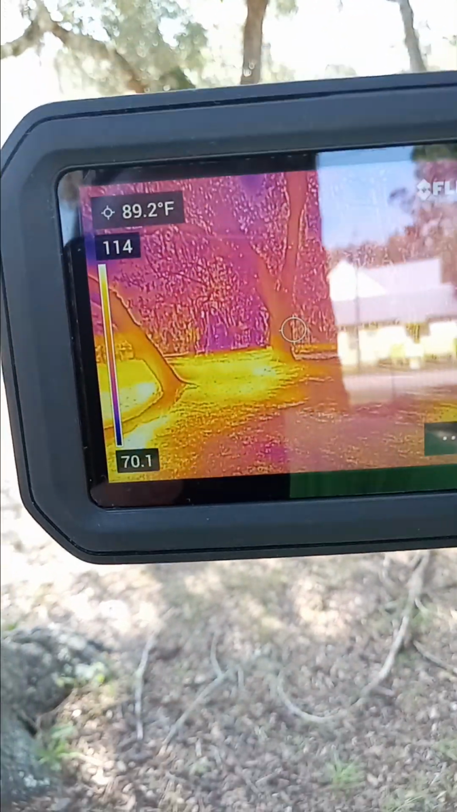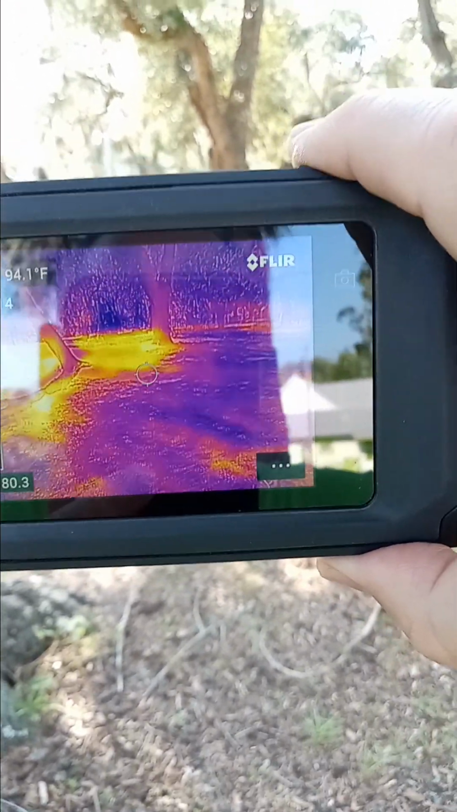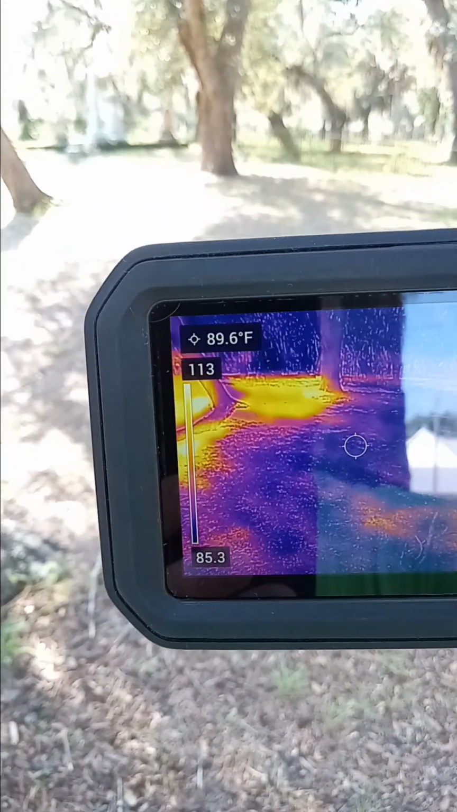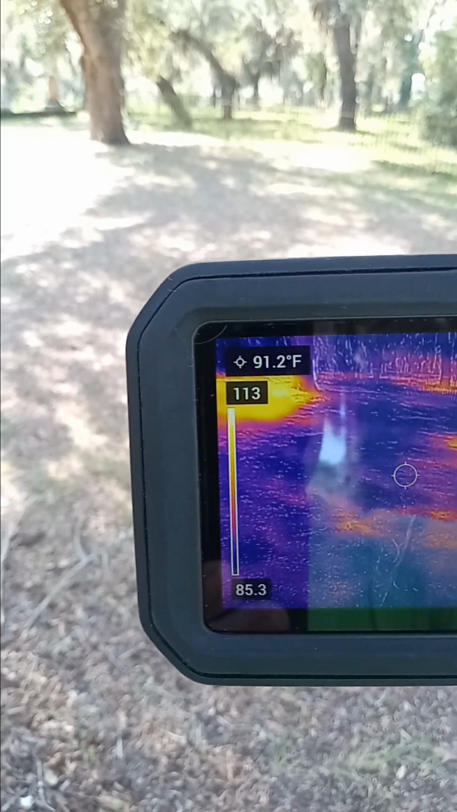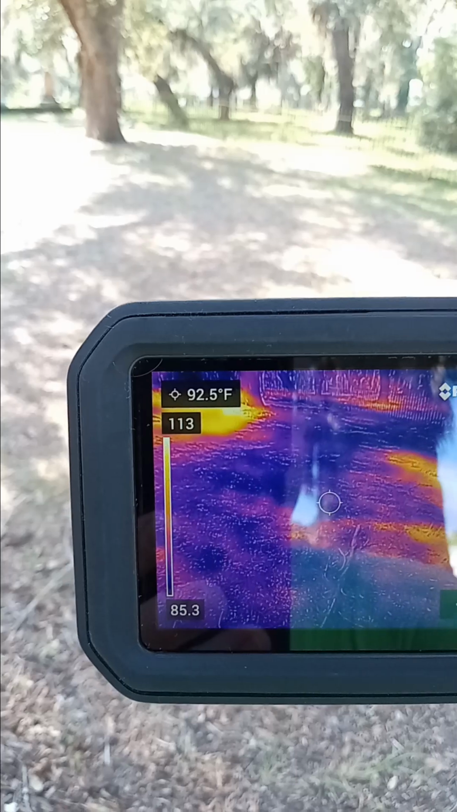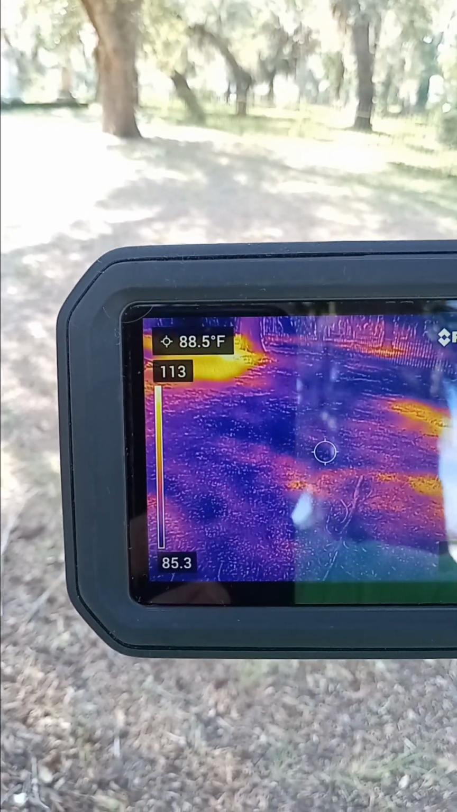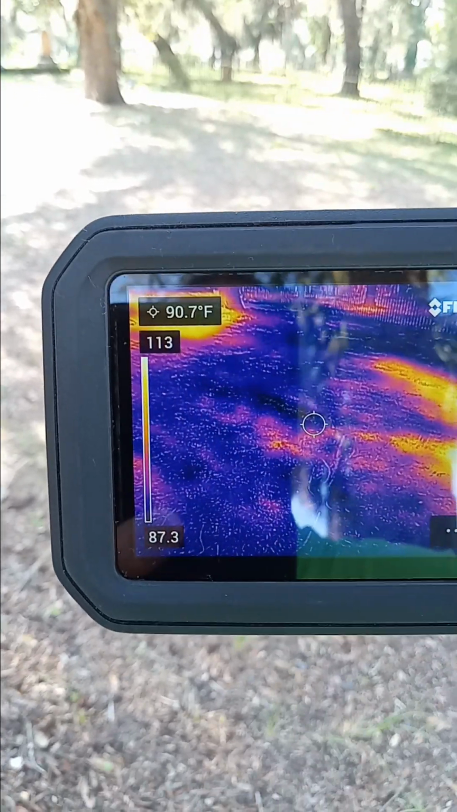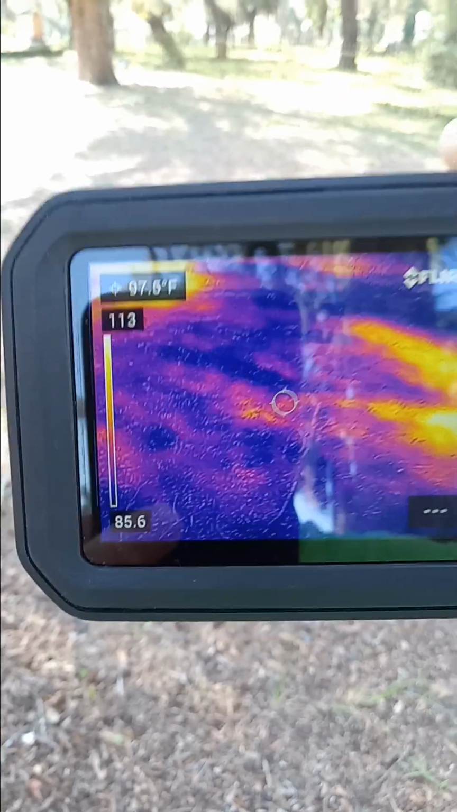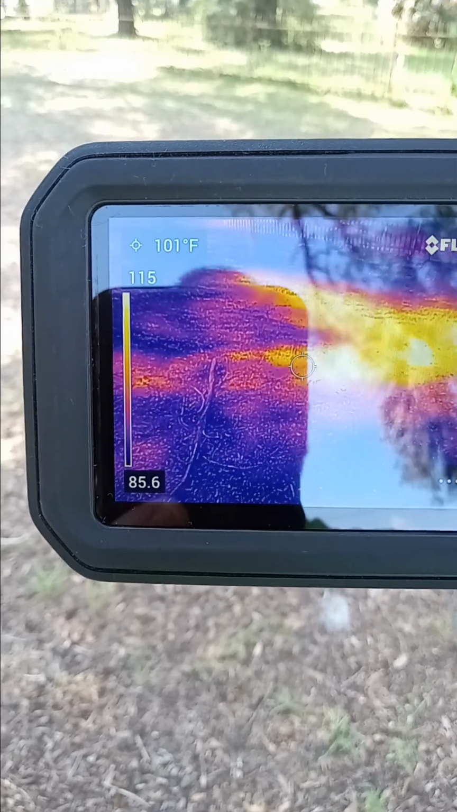So right now the ground, see if I can get my little circle on the ground where it's yellow. See if I can do that and see the numbers at the same time. And I cannot. The only way to see the numbers is on the far left side, that's what that little circle in the purple area is pointing at. It's pointing at 92, 91 degrees Fahrenheit. So let's move over to the, now it's in the yellow area. The yellow area is what?